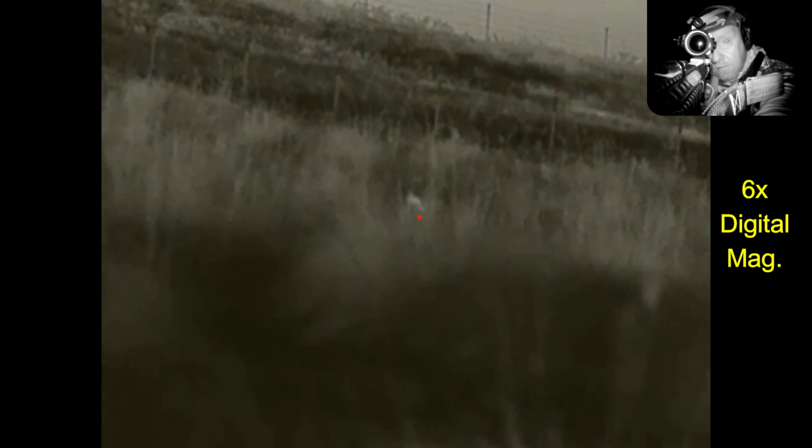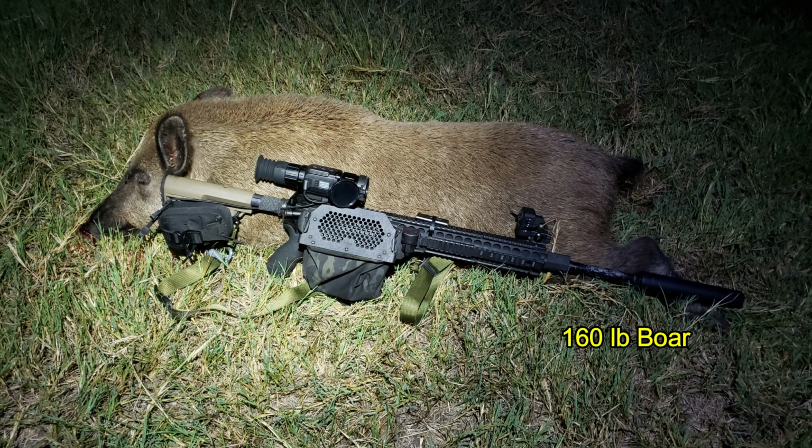There we go. So 2 simple stalks there and back, finishing up with a 160-pound boar, and he did it for my night.